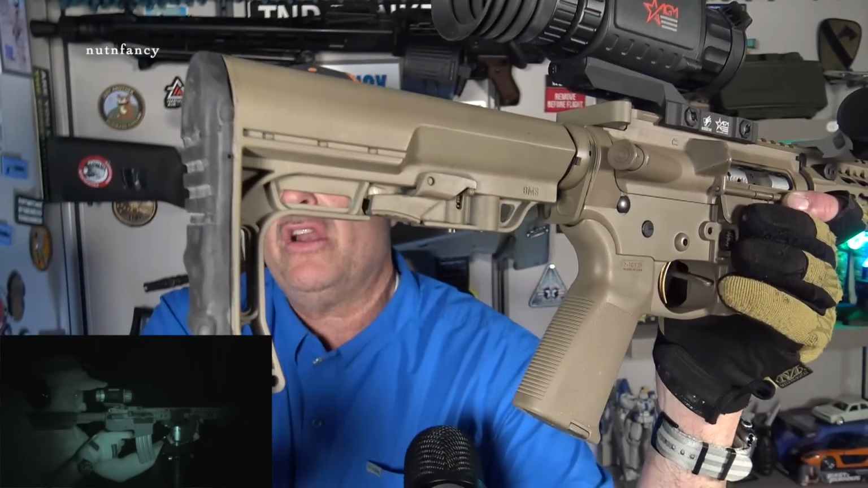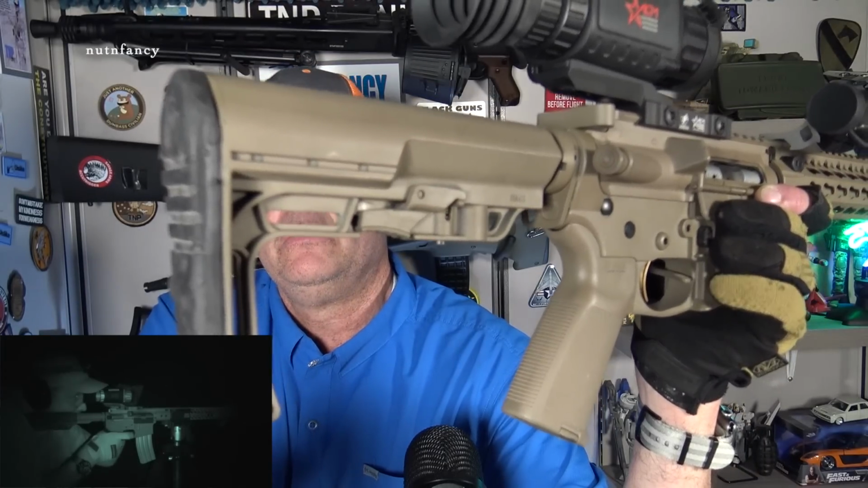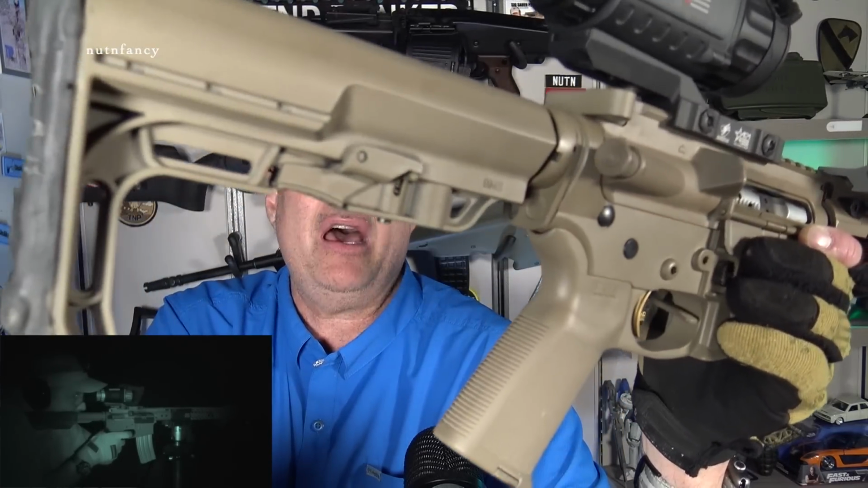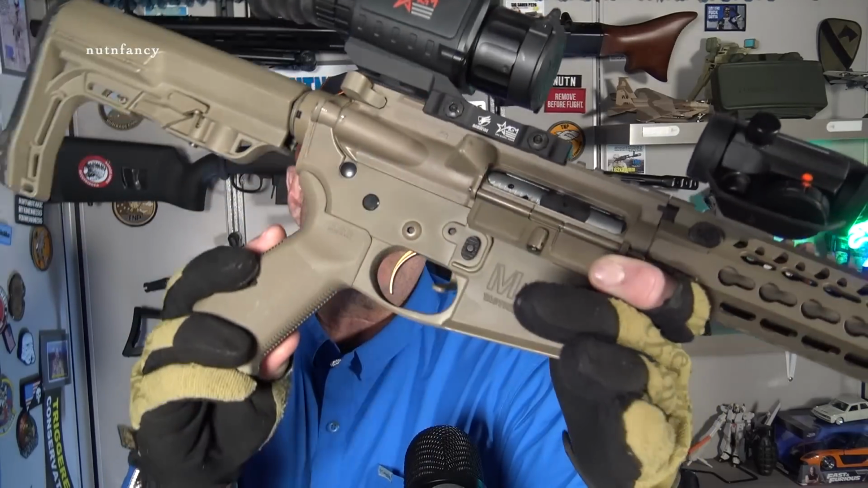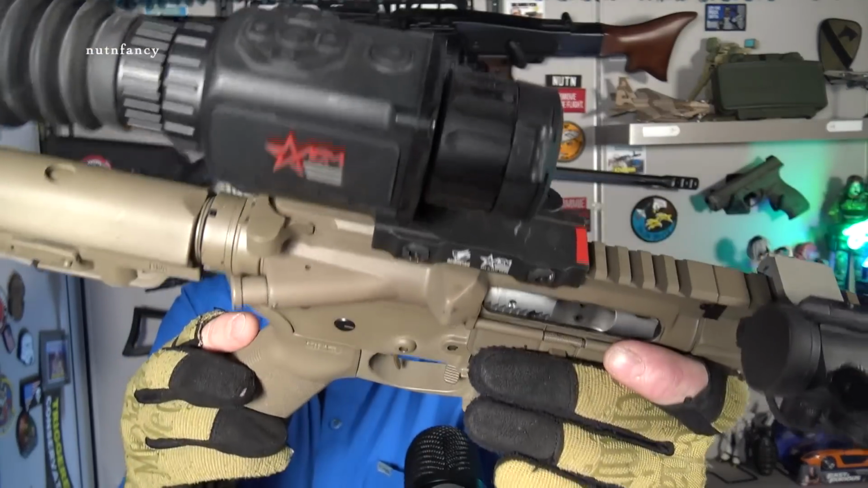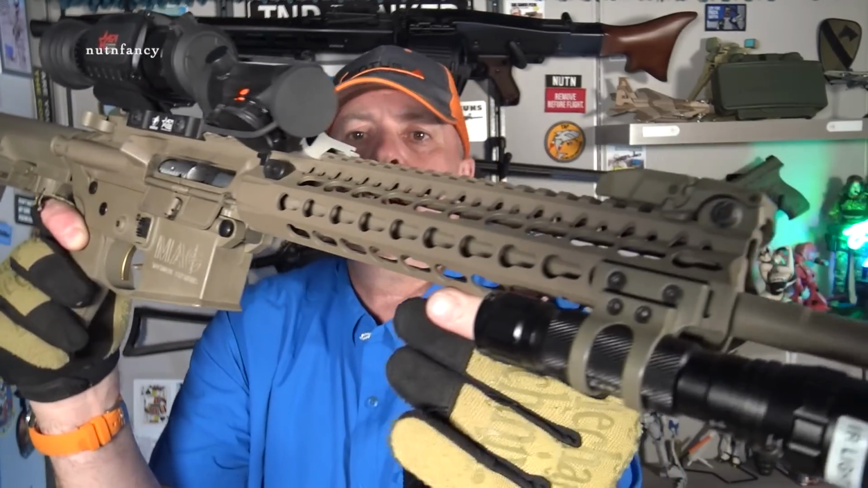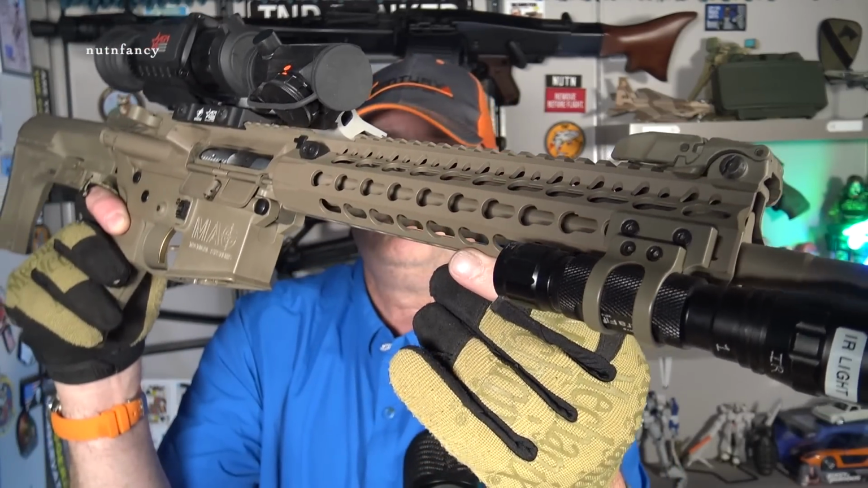Okay, and here it is mounted on a super lightweight AR-15 in the proper color. MFT battle stock on it. We got an AR gold trigger. Just really cool stuff. That is a Bravo Company short handguard for lighter weight.